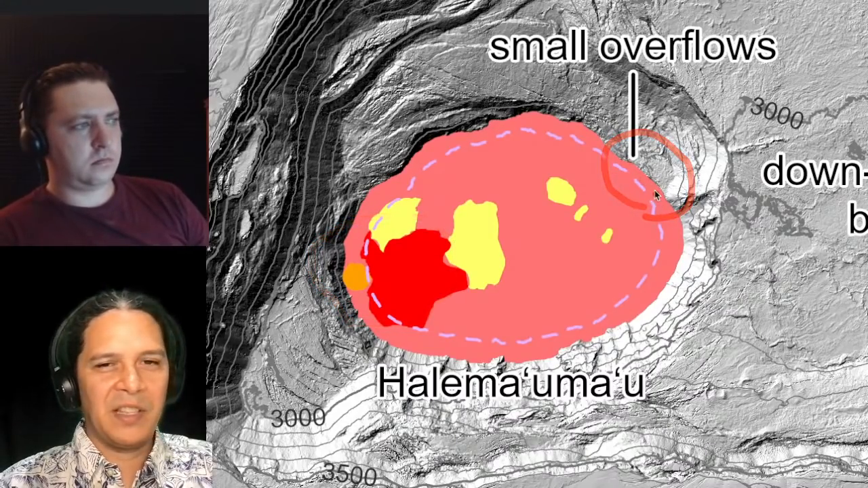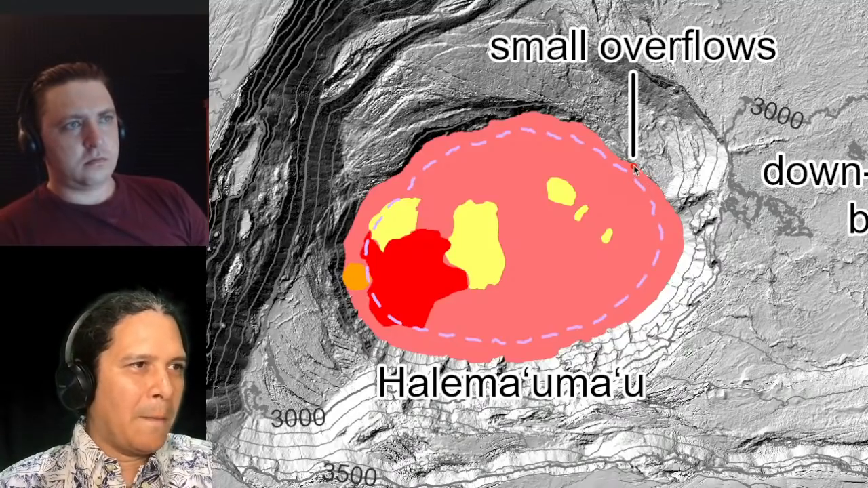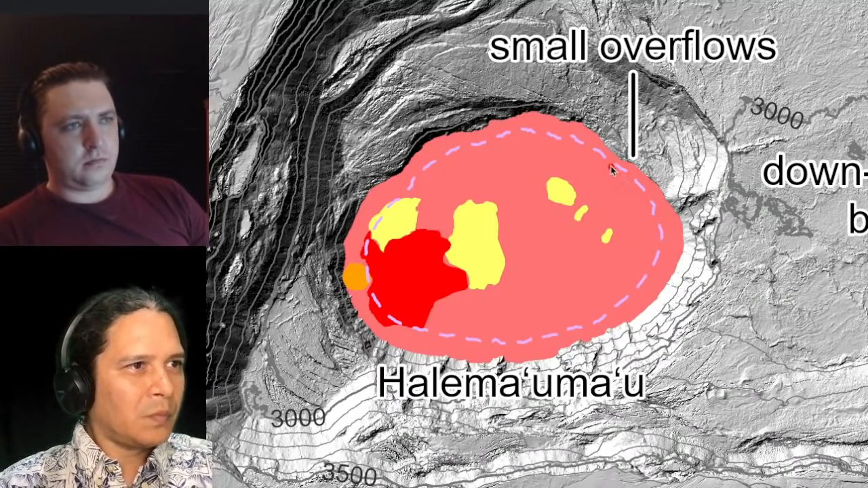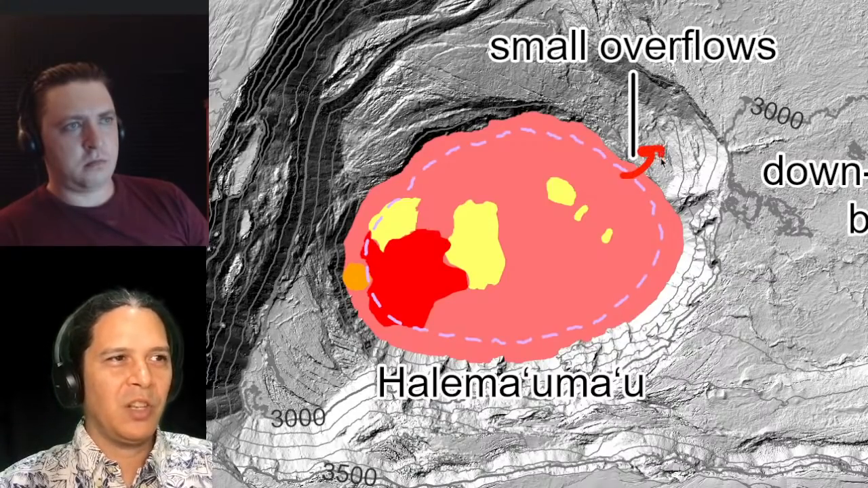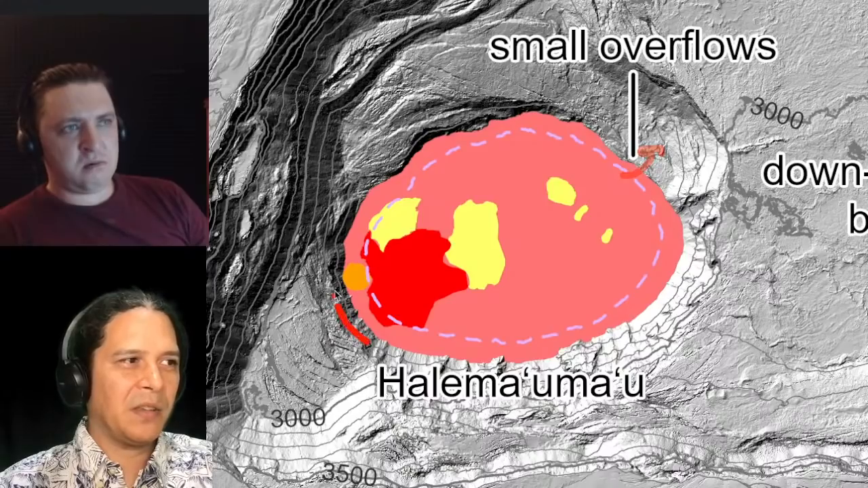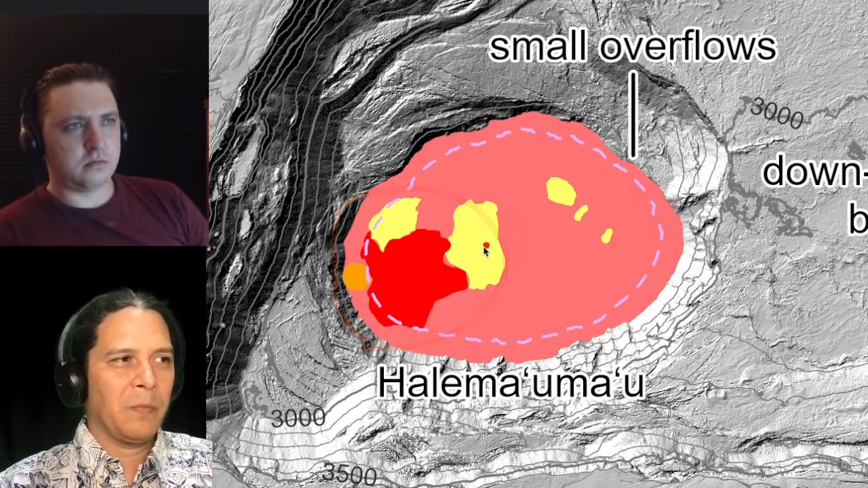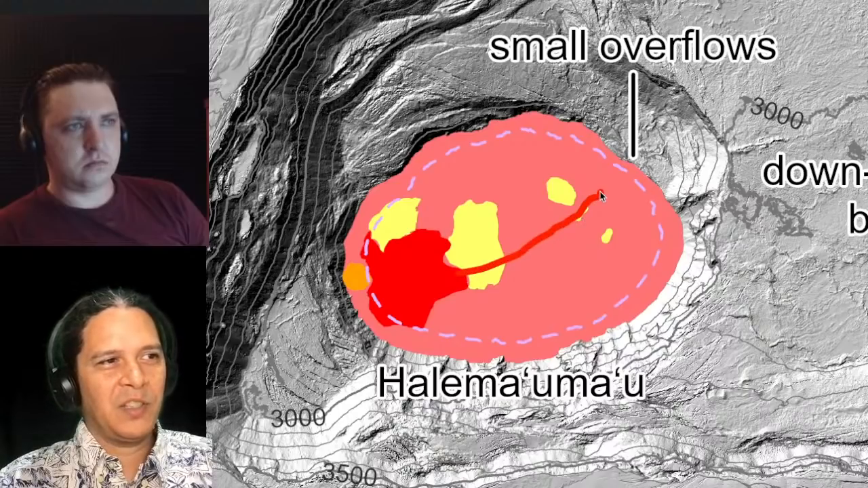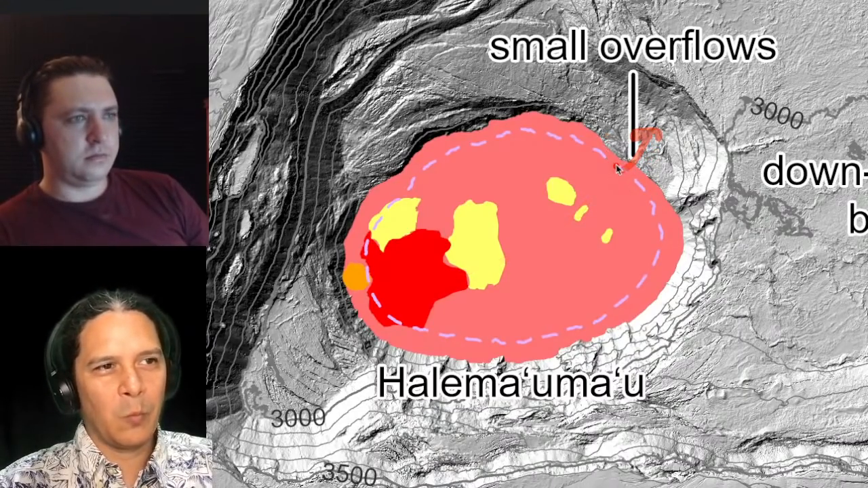It's been recently in the range of 20 or so feet, maybe 6 meters, something like that. But not enough to prevent the lava from going onto this bench, just delaying it a little bit. So it's increasing in depth more quickly by the vent and gradually going underneath the crust and uplifting it and then oozing out here a little bit with a bit of a delay.